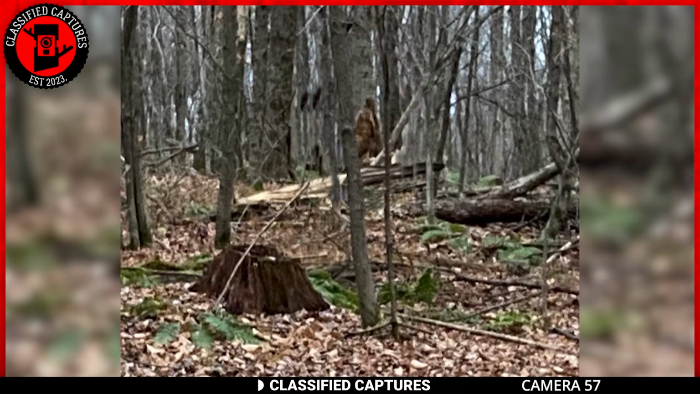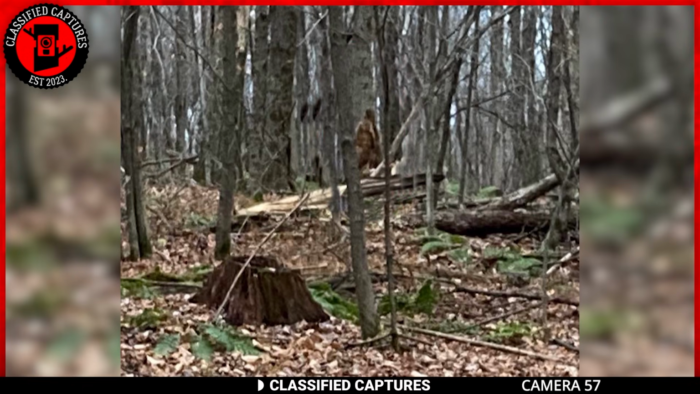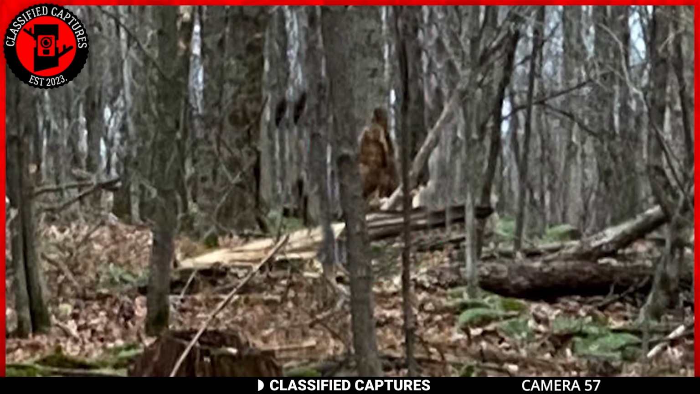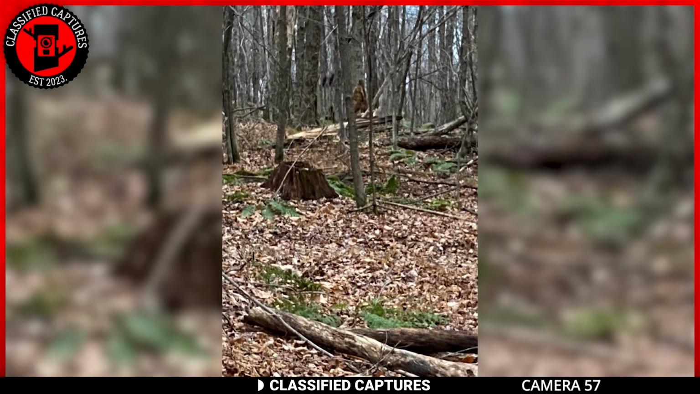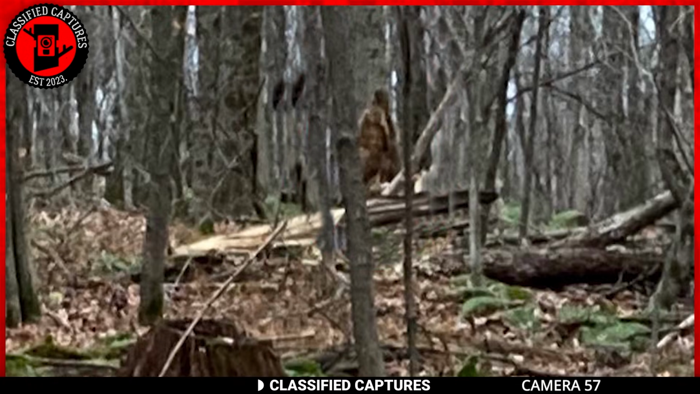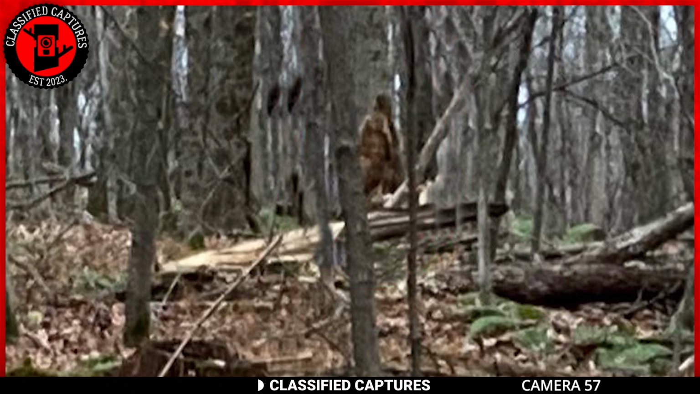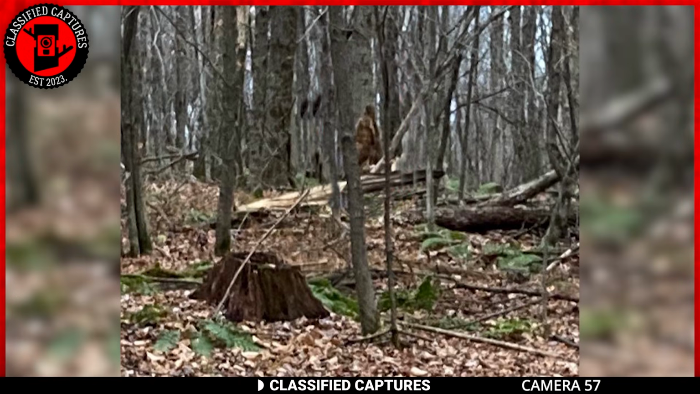Faced with the potential danger of encountering an elusive and powerful creature like Bigfoot with only a bow for protection, the hunter opted for a cautious approach. Instead of confronting the unknown, he wisely decided to capture the moment through a photograph. This decision not only ensured his safety, but also provided an opportunity to scrutinize the image later for a more informed analysis. What do you think? Is that a Bigfoot or a tree branch?